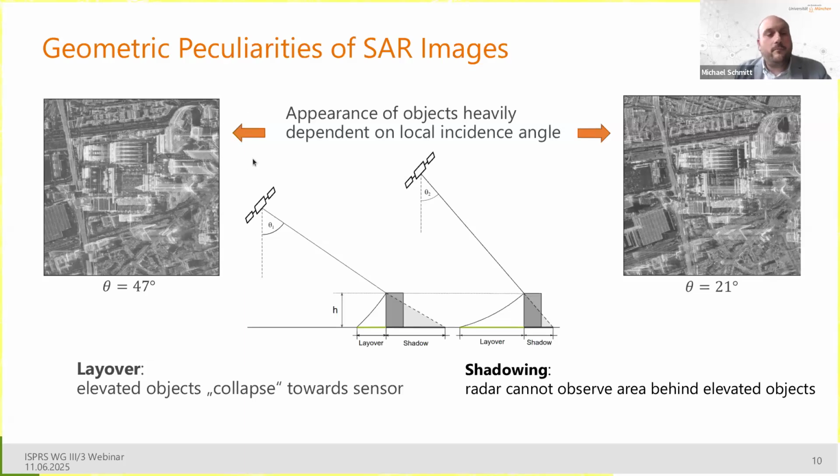And here we have two main issues to address. First thing is, because we always have this oblique viewing geometry, elevated structures, here buildings, appear as if they collapsed towards the sensor. So they seem to lie on the ground and not stand upright. And this already is a bit of a problem. But secondly, the extent of the so-called layover, so how long is the building that lies on the ground or seems to lie on the ground, strongly depends on the so-called off-nadir or incidence angle theta. So here on the left, you have an off-nadir angle of 47 degrees, on the right of 21 degrees.